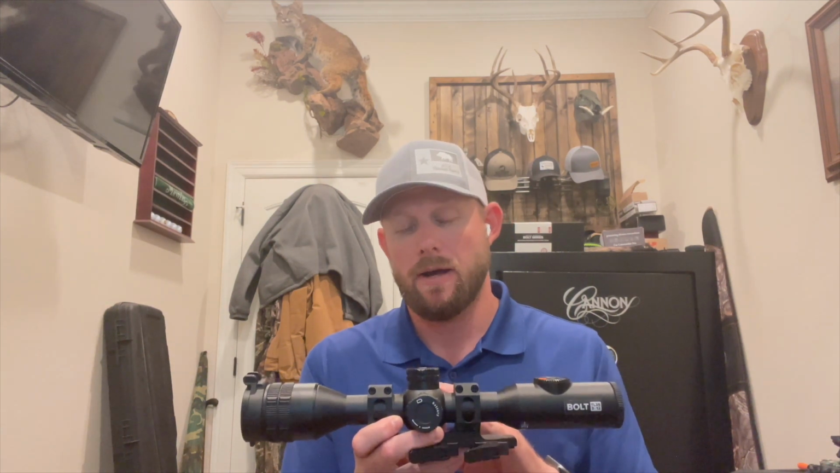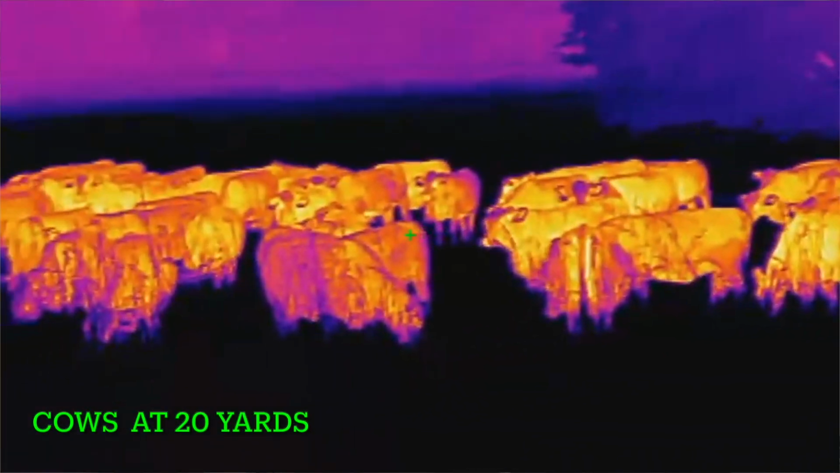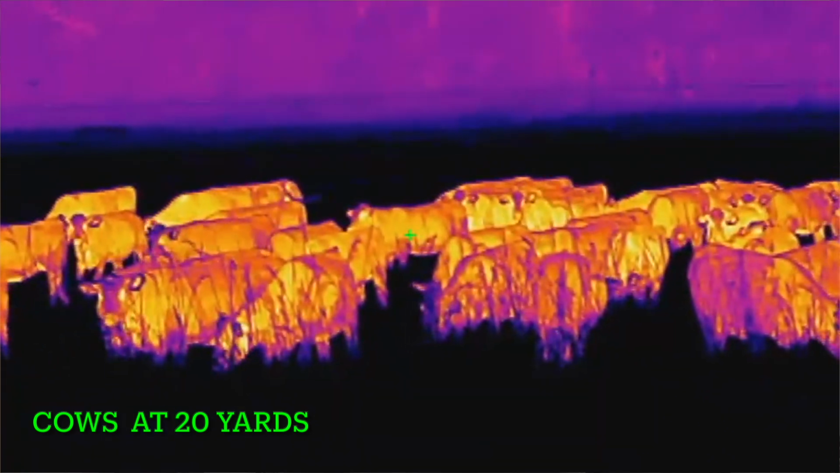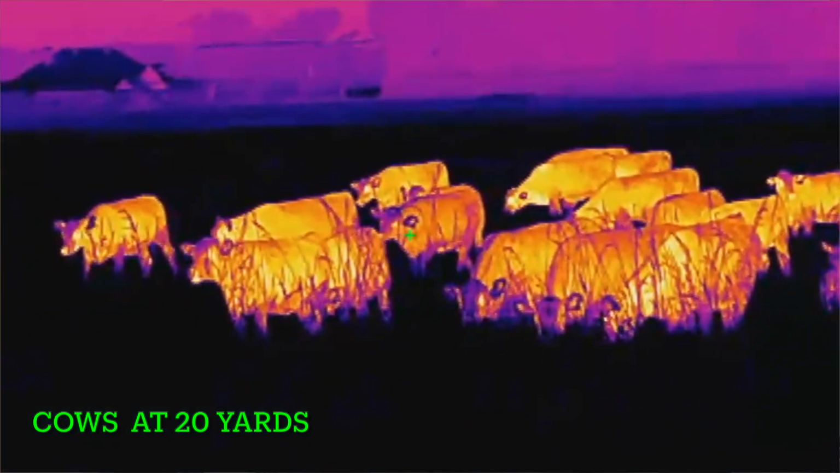I think the image quality on this is great. I've got a couple videos for y'all showing some pigs up close, some hogs up close, some deer at like 30 and 40 yards, as well as shooting at coyotes out at 150 yards.